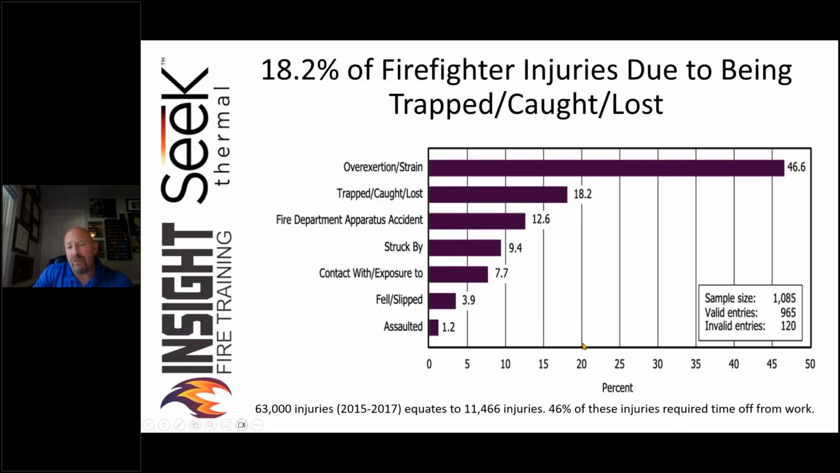And this is where the data hits the road and meets the pavement, so to speak. Firefighters, on average, suffer anywhere between 30 to 100,000 injuries, depending on which year you read. This one was 2015 through 2017: 63,000 injuries, resulting in 11,466 firefighters injured, all from work, due to being trapped, lost, or caught. Don Abbott's work in Project Mayday shows that the majority of Maydays, 25 to as much as 35%, were resolved by self-rescue. That means if we could put one of these devices on each firefighter and train them on something I'm going to tell you about here in a minute, we could up that number, rescue more firefighters by simply teaching them to take care of themselves.